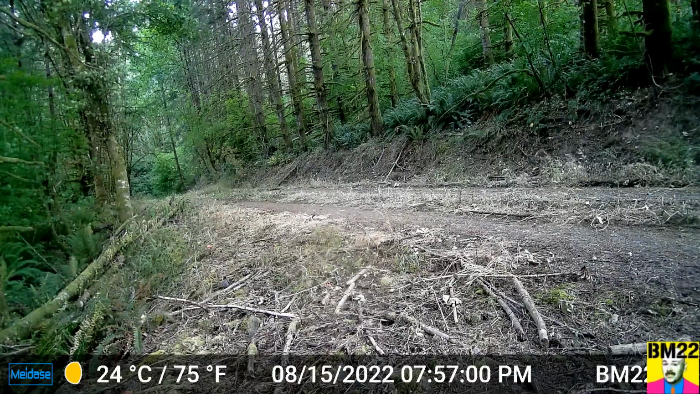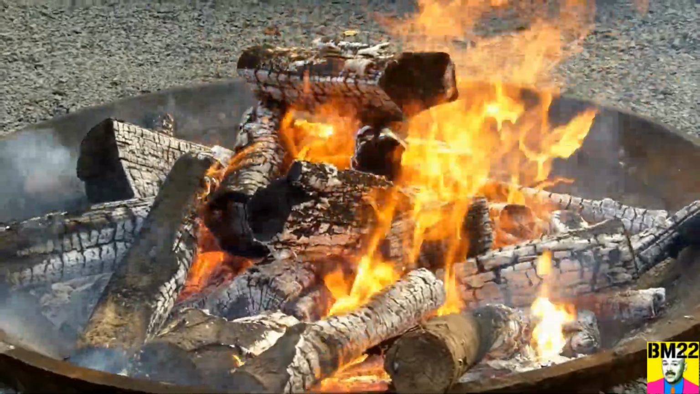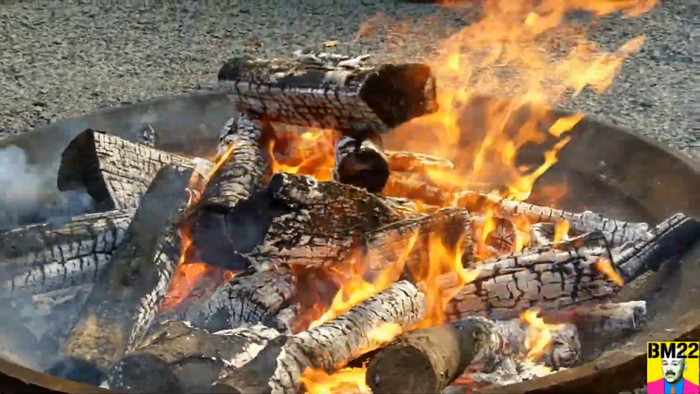Yeah, if nothing else, it shows that if you put a road up in the woods, it's not just for cars and trucks, the animals love it too.